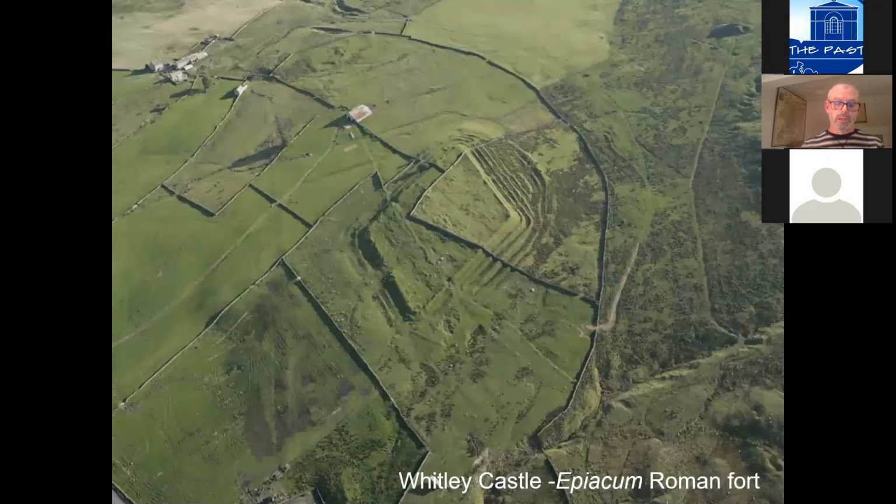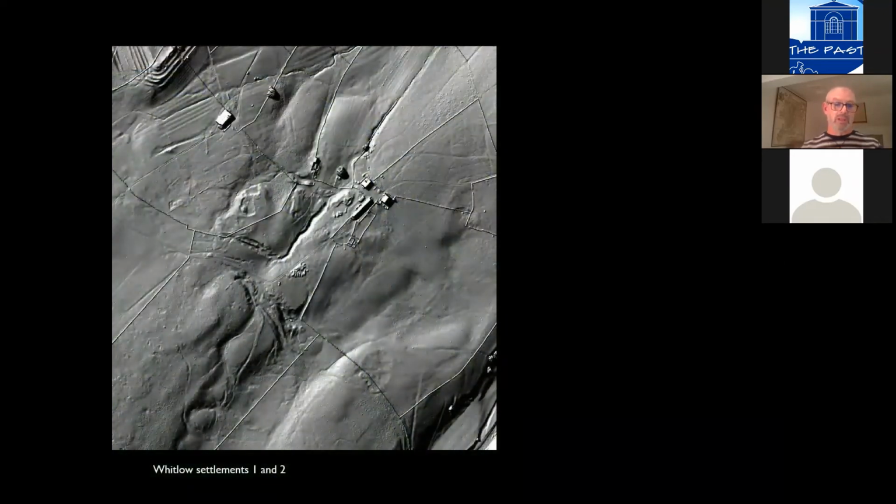I'm just briefly going to mention the Roman fort at Witley Castle, probably known in the Roman period as Epiarchum. This is very much the jewel in the crown of the North Pennines AONB, but a site barely visited by anyone until we began our research there, and that research led to the founding of a trust to look after it. And you would think that a monument of that importance would have been looked at exhaustively, but no.